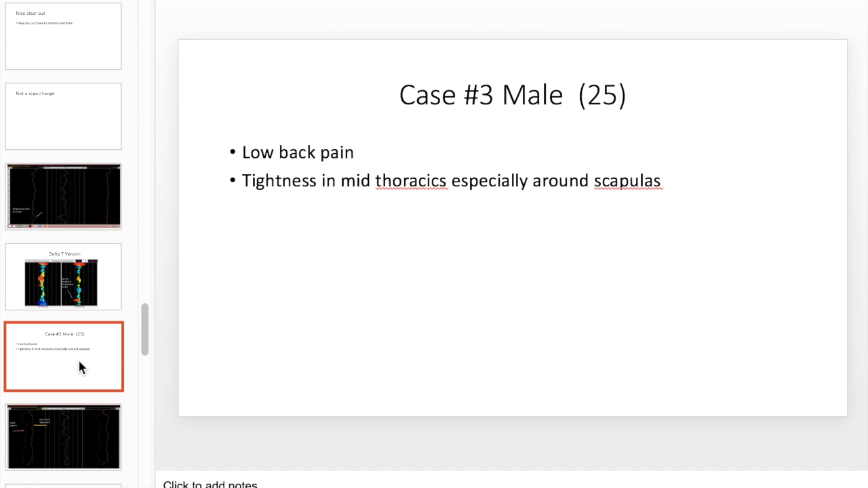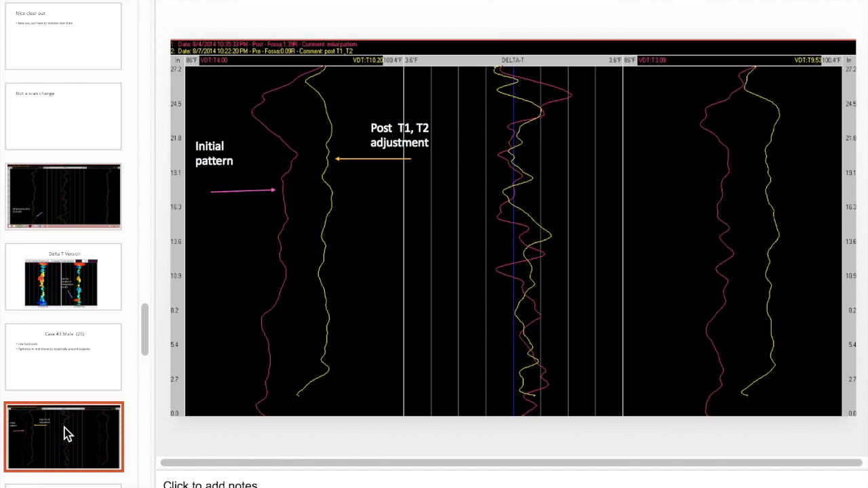Here's another case. This person's a 25-year-old male. They had tightness in the mid-thoracics, especially in between and around the scapulas. Listings I had on this were T1, T2. So this was the initial pattern. You had a couple scans that looked like that. Make sure you always do more than one scan. And then this was the scan post adjustment.